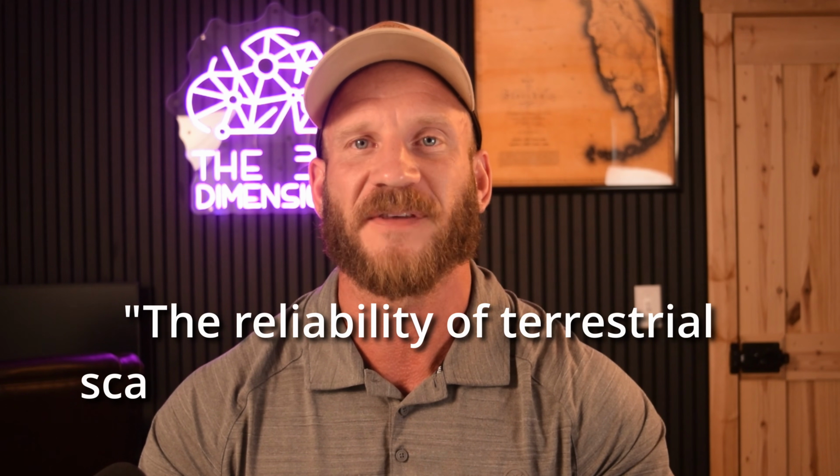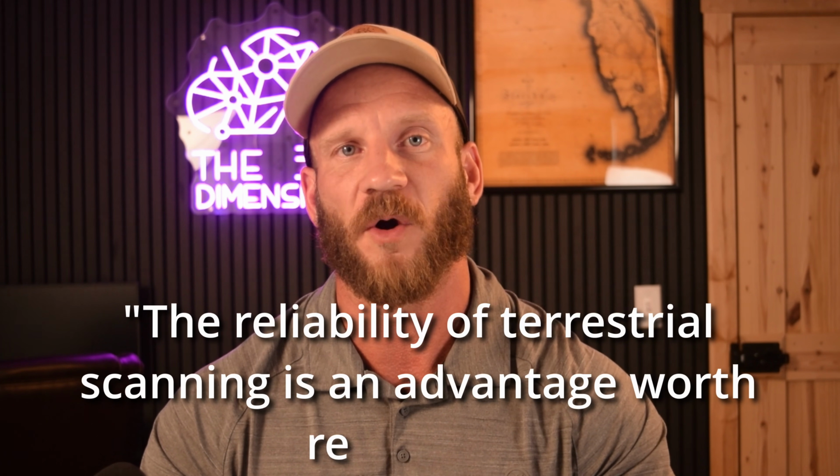It is kind of interesting how I saw almost identical issues between the first VLX3 dataset and this dataset from the FlexScan, albeit for two different reasons. But like I said in episode 1, SLAM does a lot of things well, but for now, the reliability of terrestrial scanning is an advantage worth repeating.